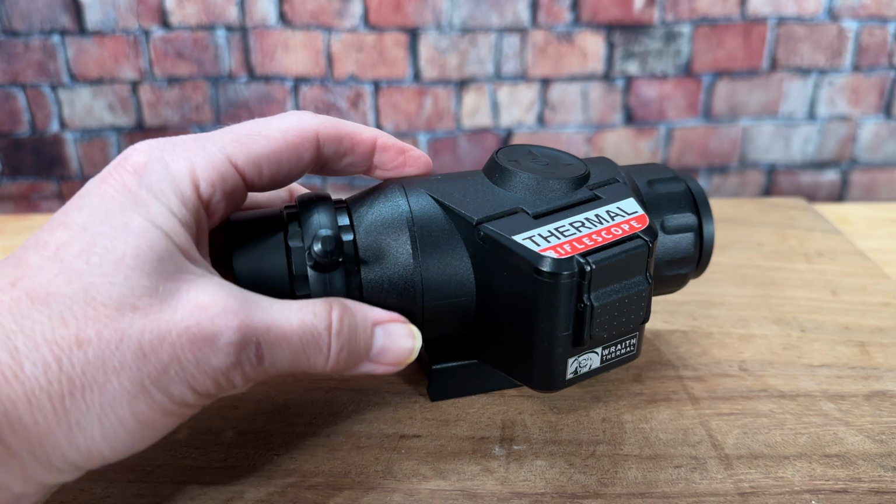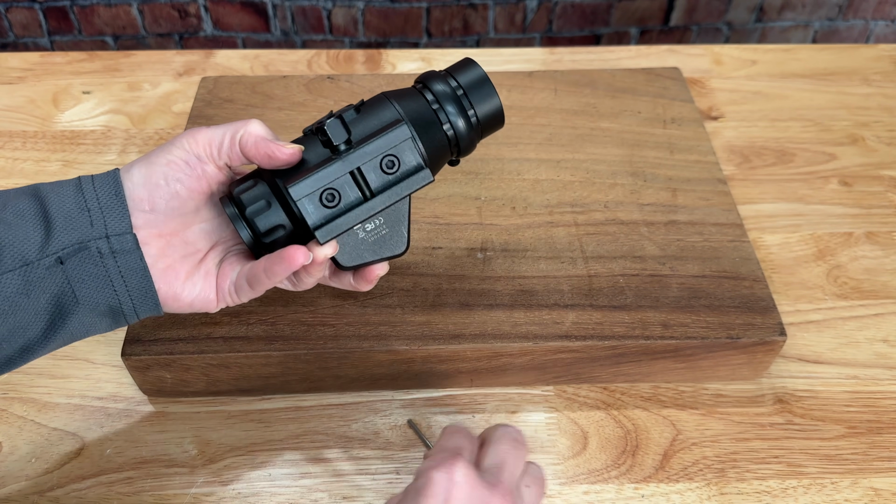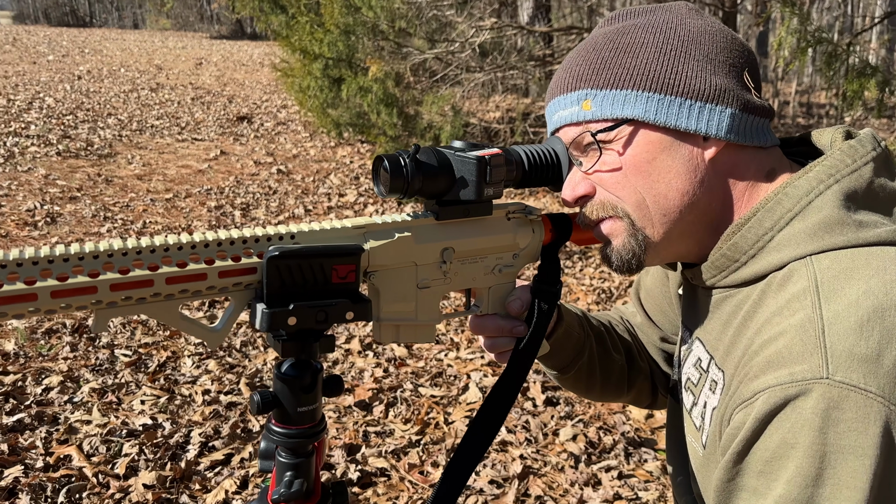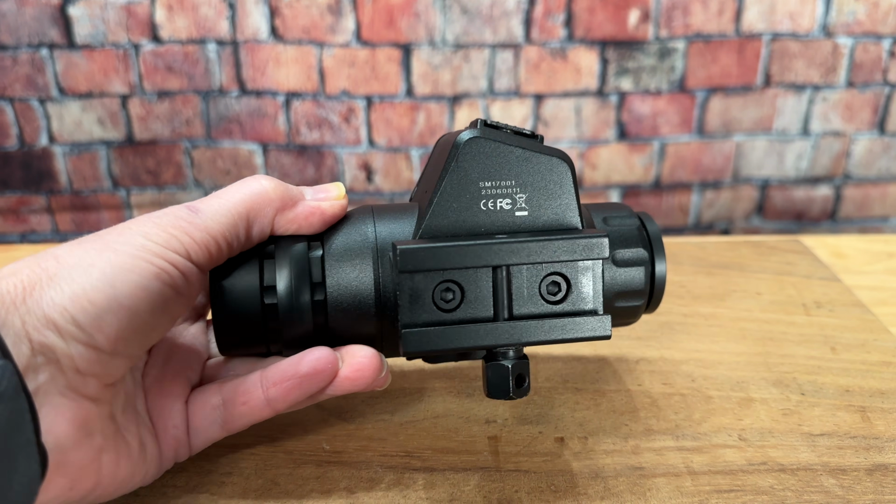As far as mounting it, it comes with a pick rail attachment, so you just open it up, put it where you want, and tighten it back down. If you have a rail on your gun, it's just a matter of getting it set at the right eye relief. It comes with a rubber eyepiece, which can help with that, and also blocks any extra light that could mess up your sight picture. The way this sight is made, there's no extra rings or mounts. It makes switching it from gun to gun really simple.